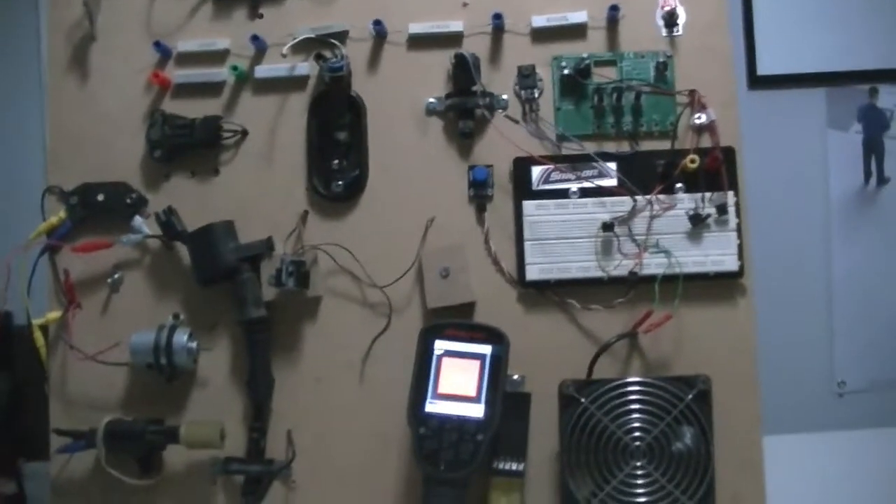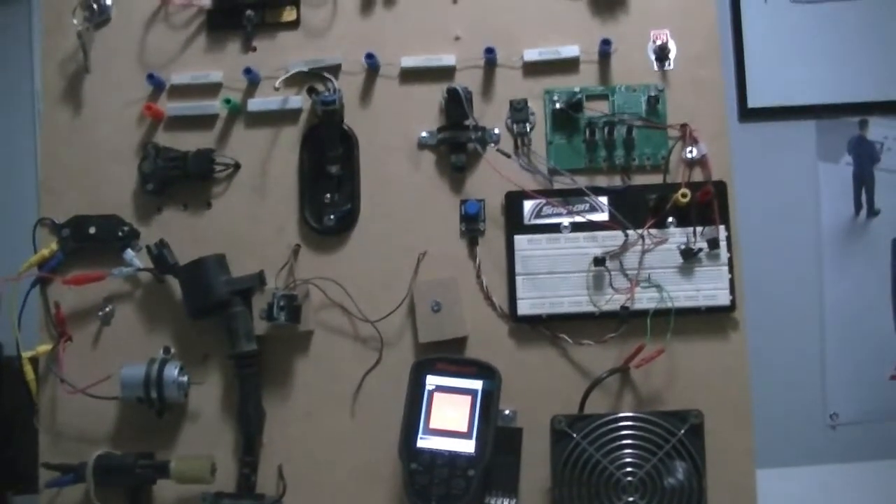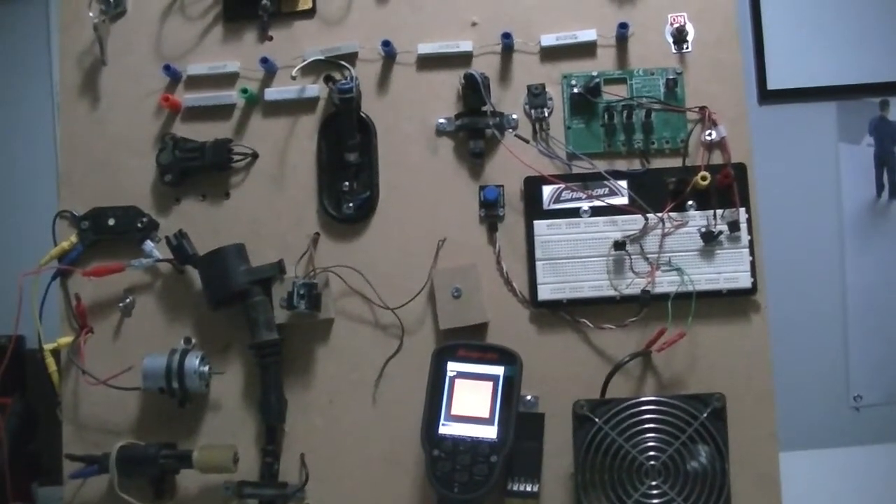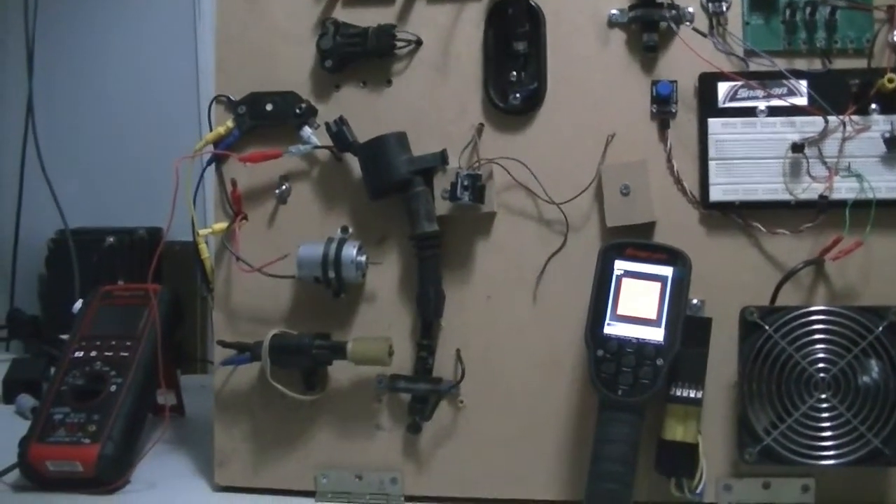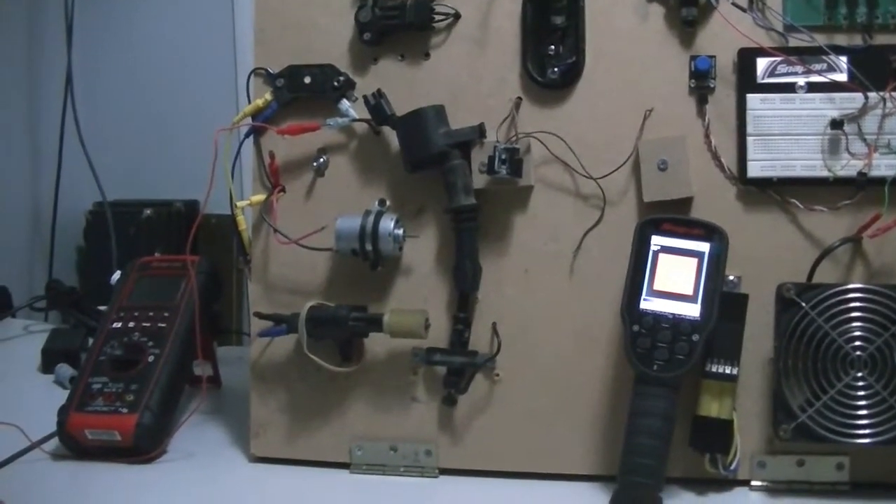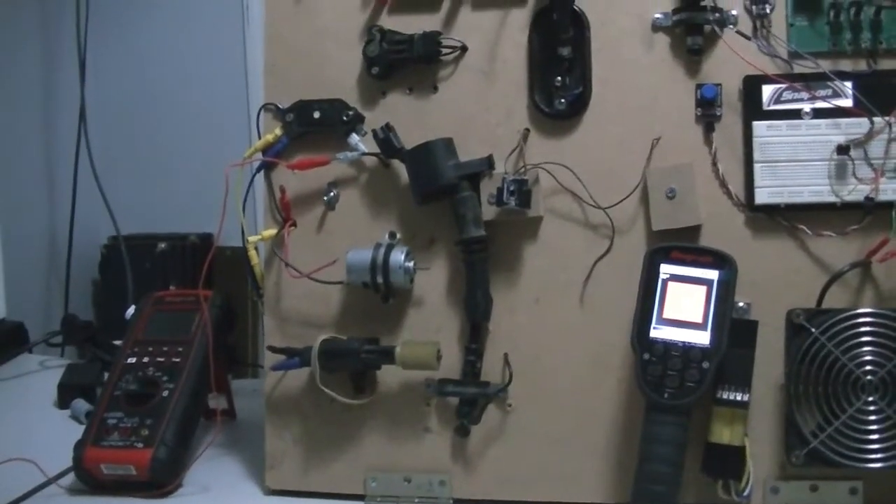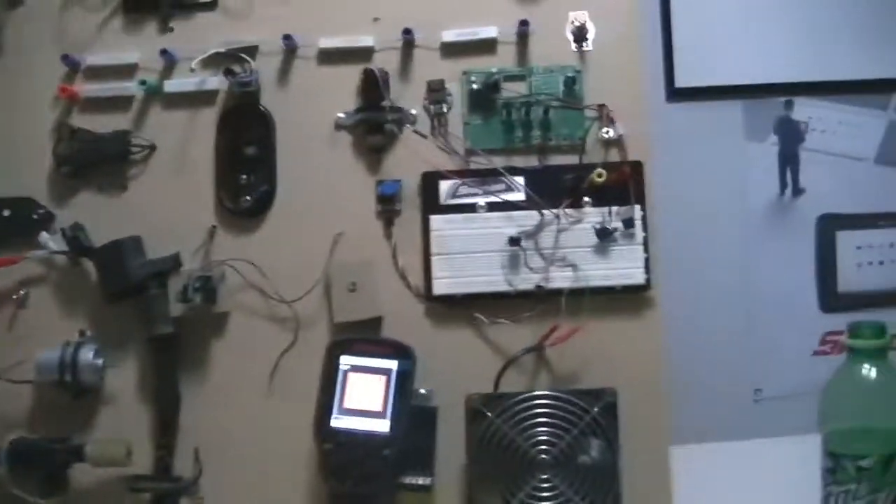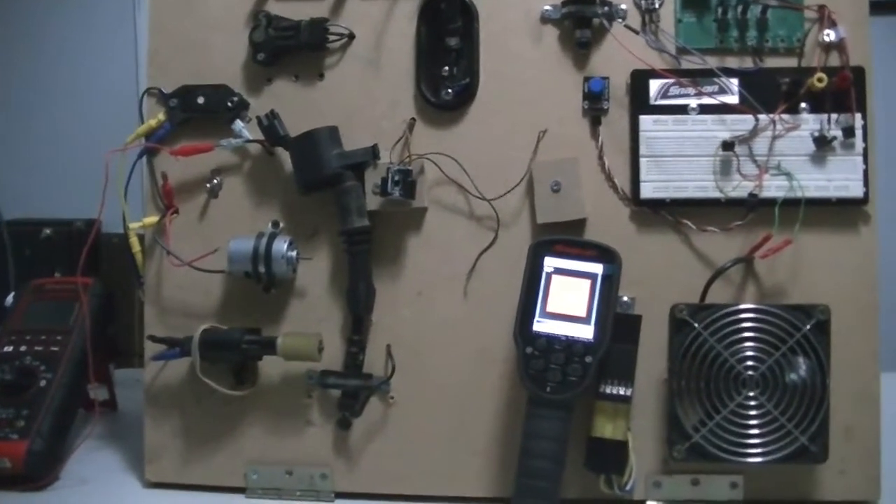So I've got this little homemade demo board that I was going to show you some more examples with the thermal imager. I've got a couple fuel injectors up there. I'm going to fire one off and then show you what it looks like when it lights up. Then my little homemade ignition system over there. The module took a dump, but I got a little speed motor pretending to be my pickup, spun by the little electric motor there that runs that ignition module that fires the coil. But I can still fire that up off my transistor up there, so I can show you what that looks like when it heats up.